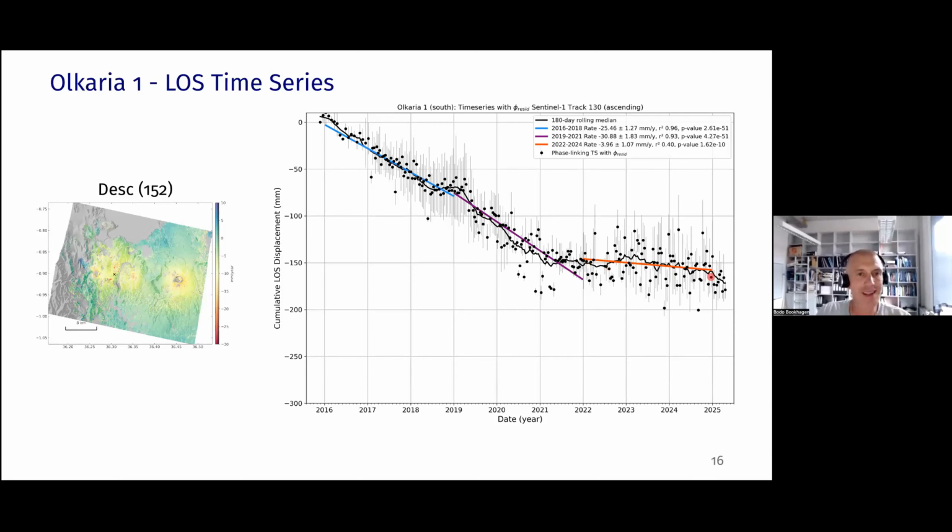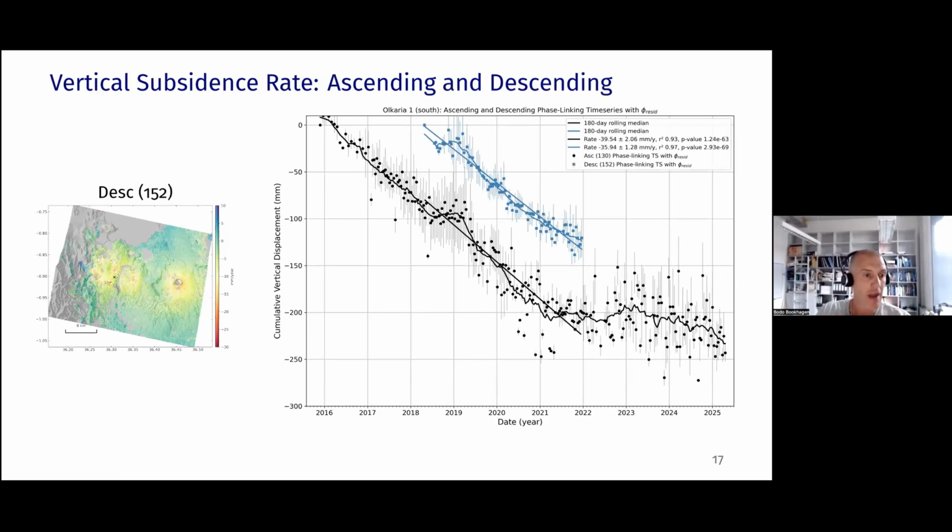So we don't see that same rapid subsidence. In order to verify this signal, I have converted the line of sight deformation to a vertical displacement by using the GNSS data, and I'm showing you the ascending and descending data.